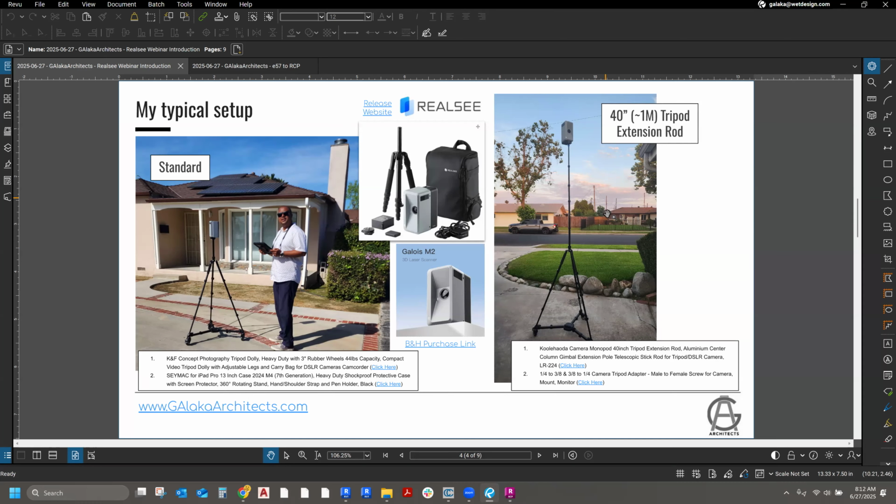Another thing that I've invested in is this really tall extension. It adds an extra meter to the existing Realsee tripod. It helps sometimes if you want to document something a little bit higher. It also helps with the pitch of the roof in some instances.